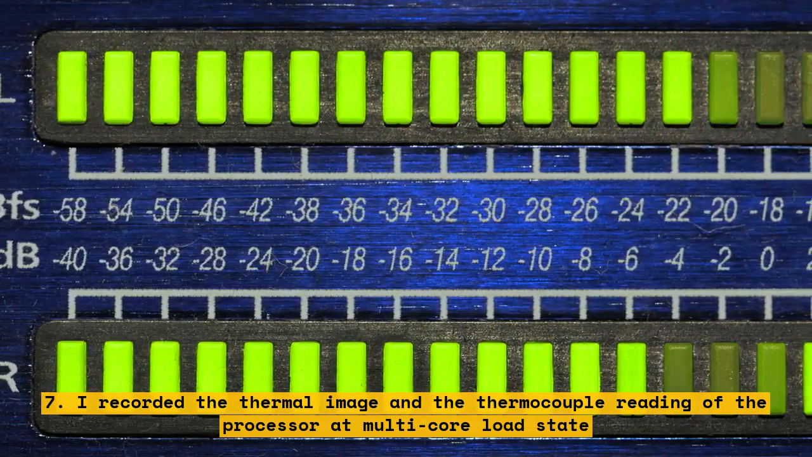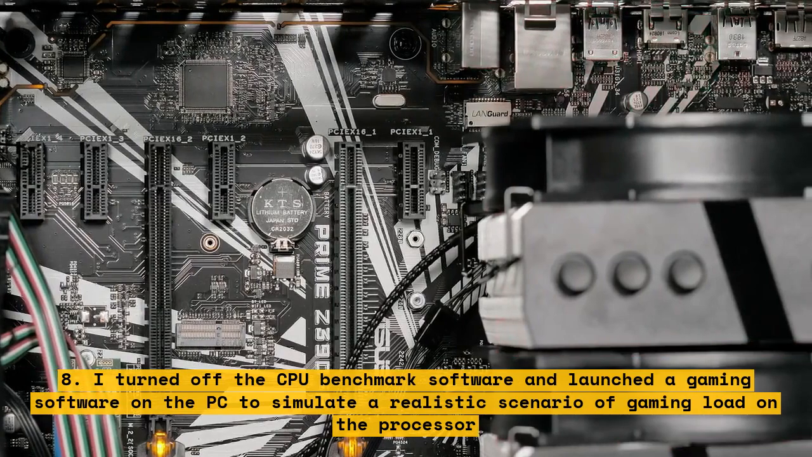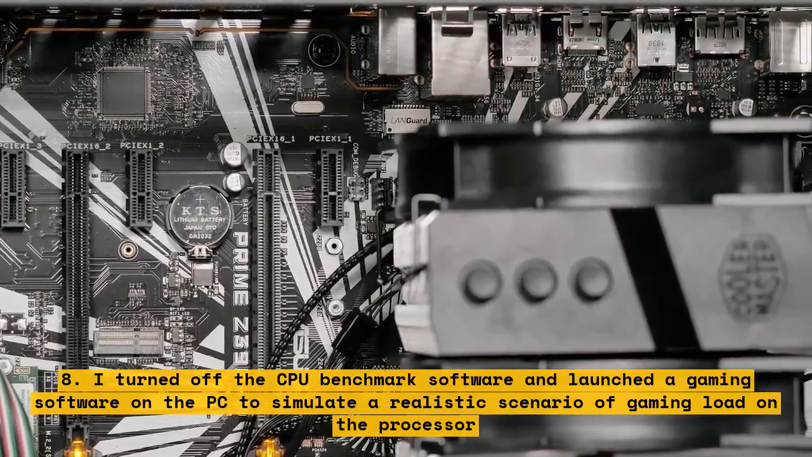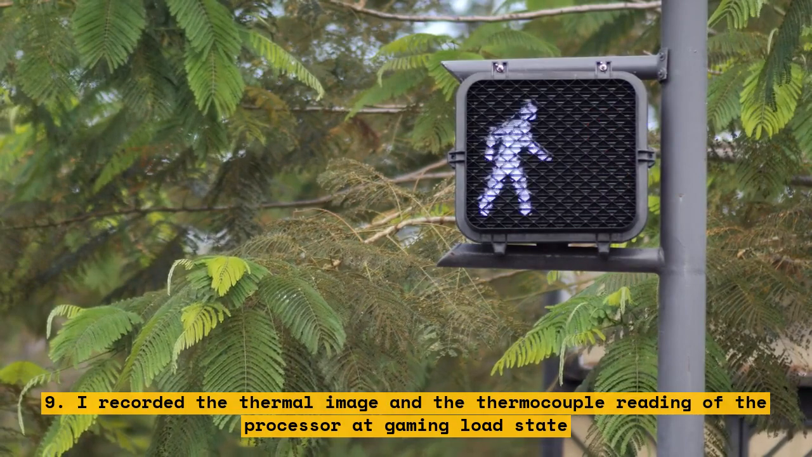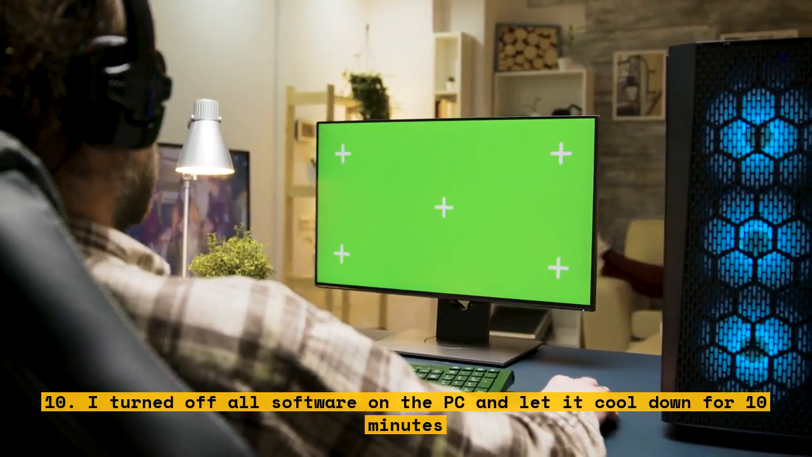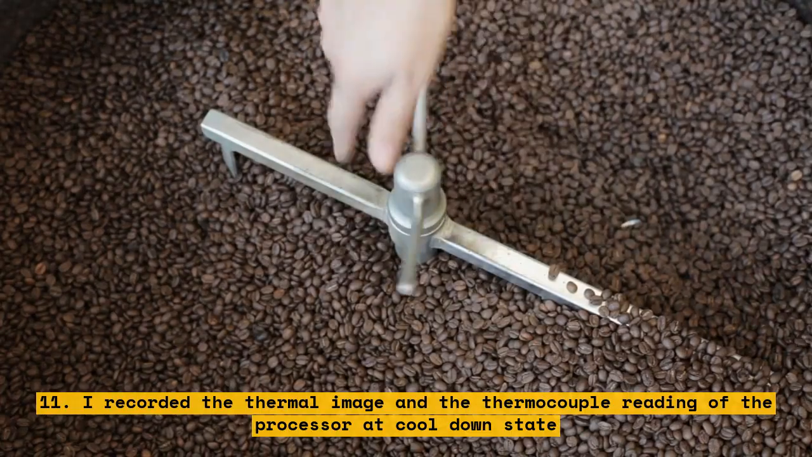8. I turned off the CPU benchmark software and launched a gaming software on the PC to simulate a realistic scenario of gaming load on the processor. 9. I recorded the thermal image and the thermocouple reading of the processor at gaming load state. 10. I turned off all software on the PC and let it cool down for 10 minutes. 11. I recorded the thermal image and the thermocouple reading of the processor at cool down state.